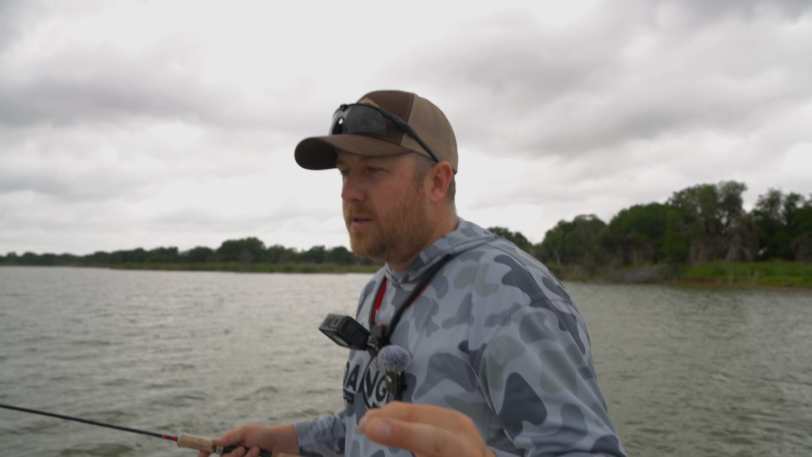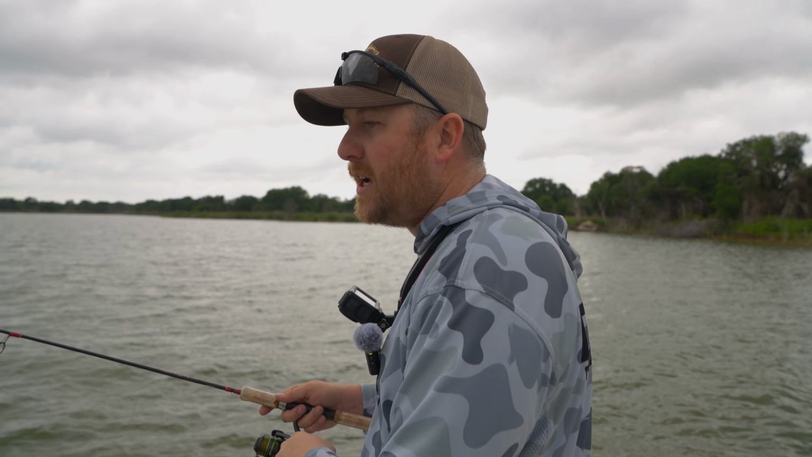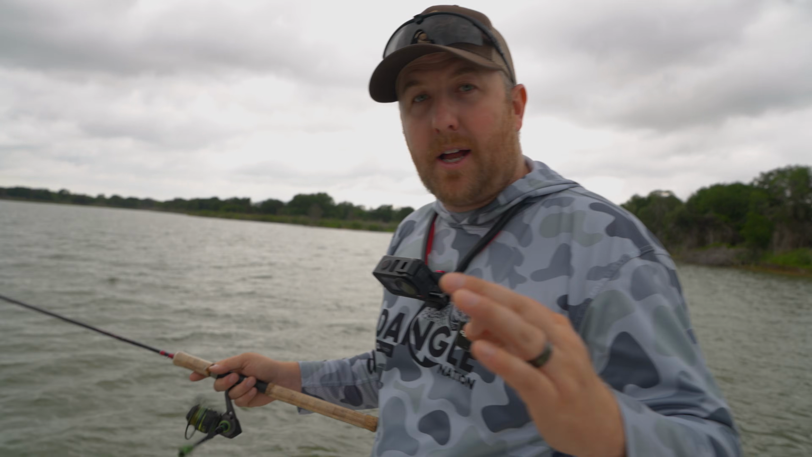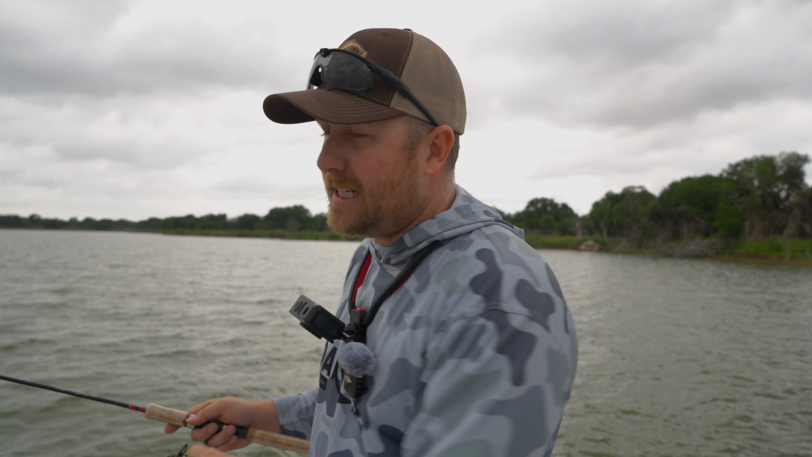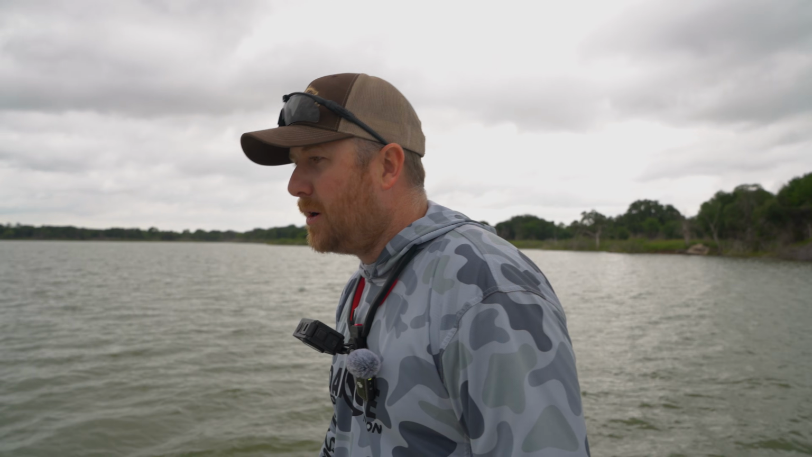So make sure you pick out a couple of coves that are into the backside of the wind. That way, whenever you get to the lake, you have a spot you can tuck away and ride out the wind safely. That's the key thing, is safely. There's no fish in the world that's worth you getting out there and getting all capsized and stuff. I mean, even the pros have wind delays.